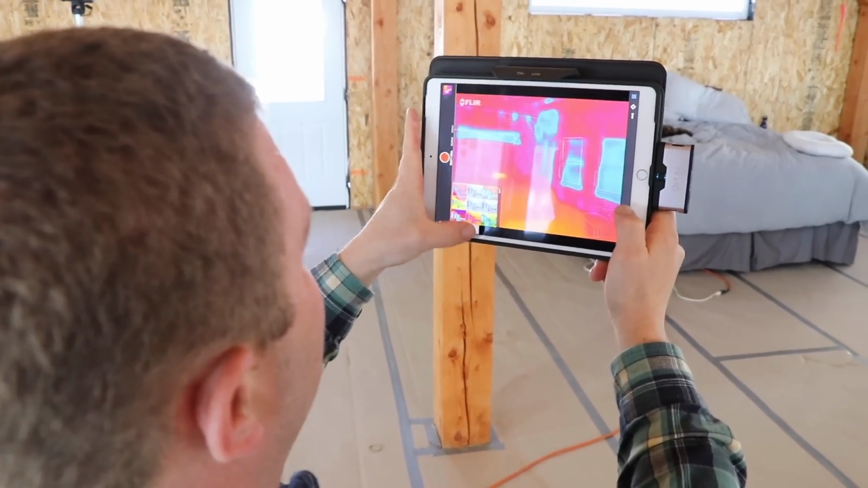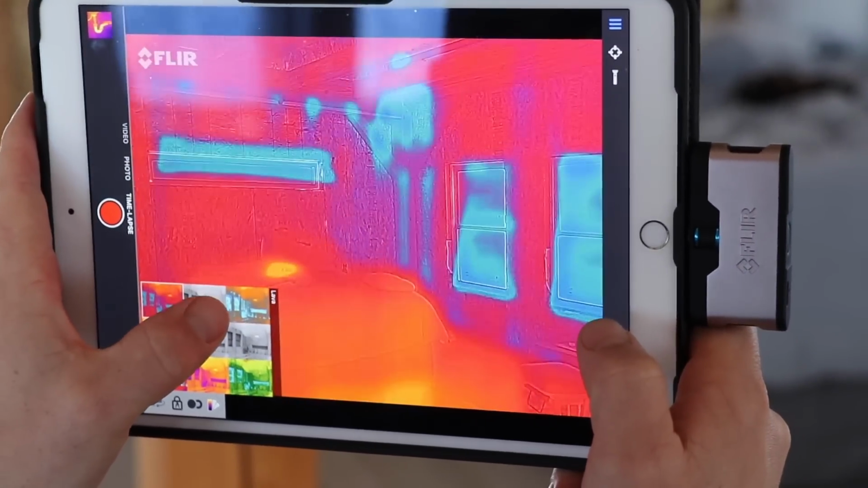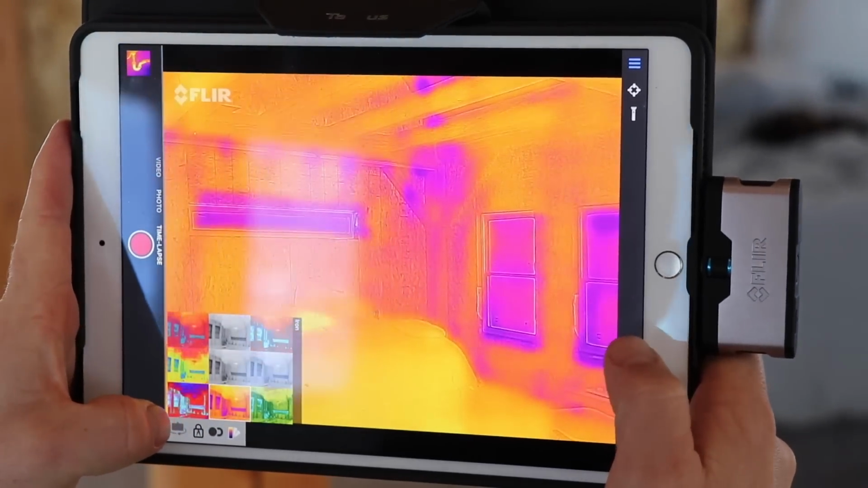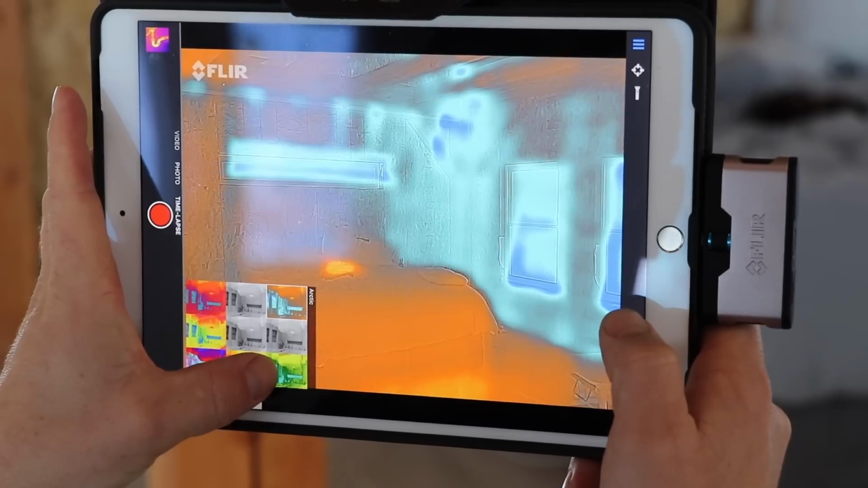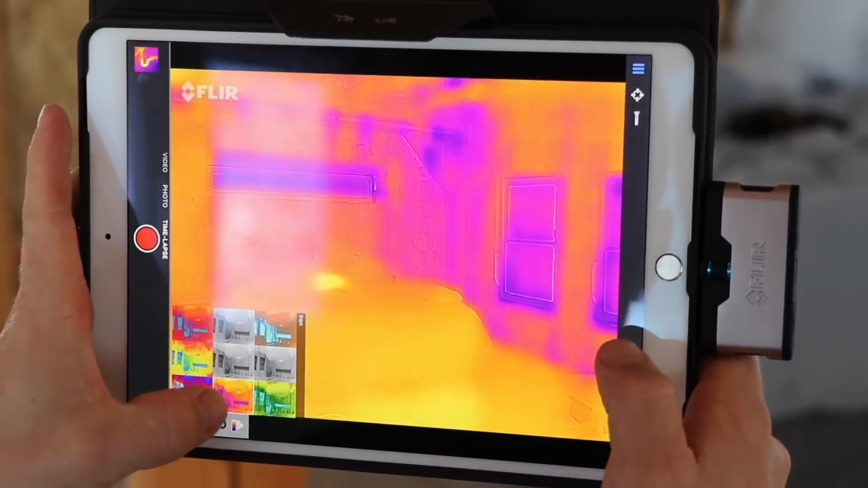They include several palettes which are accessible in this small menu down at the bottom, and they just change the display of how the color or the temperatures are shown on the camera. This is the one that's default, but if you choose a different one, maybe it can either provide a different way of looking at the problem or make it more visible what it is that you're looking at.